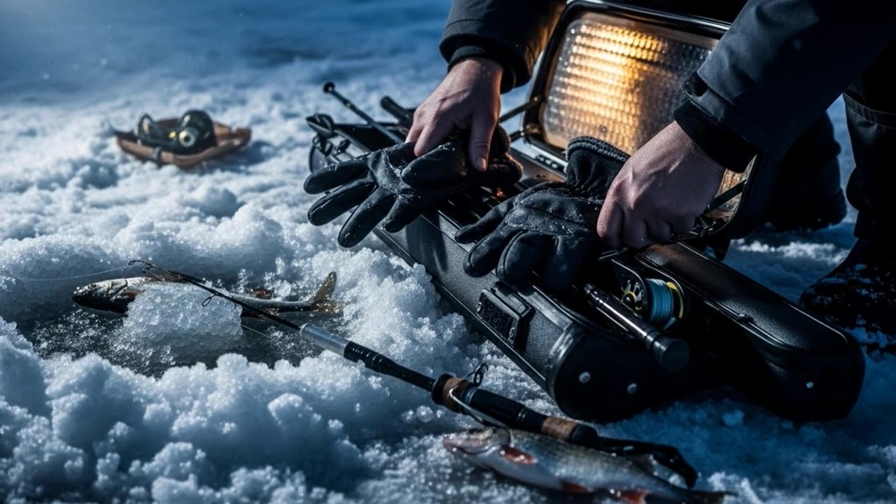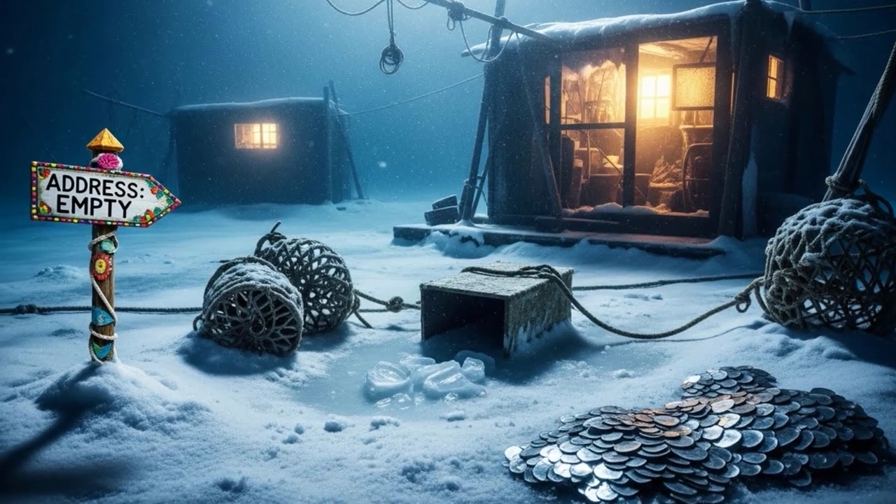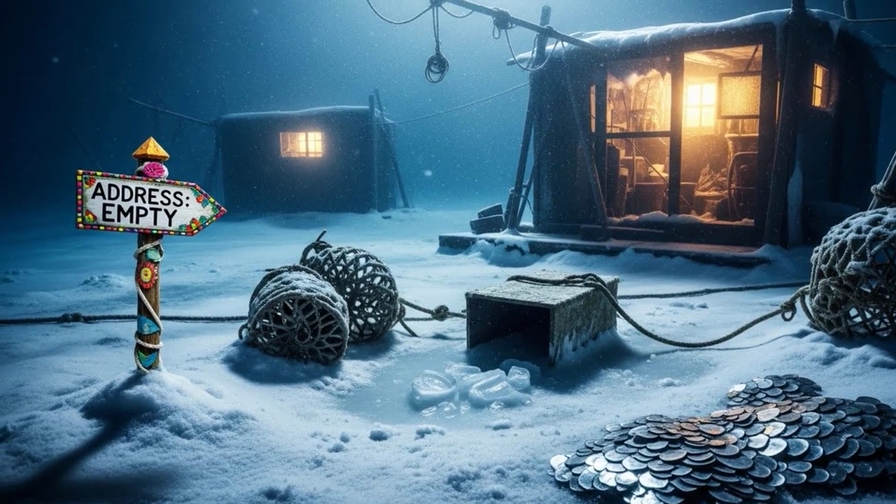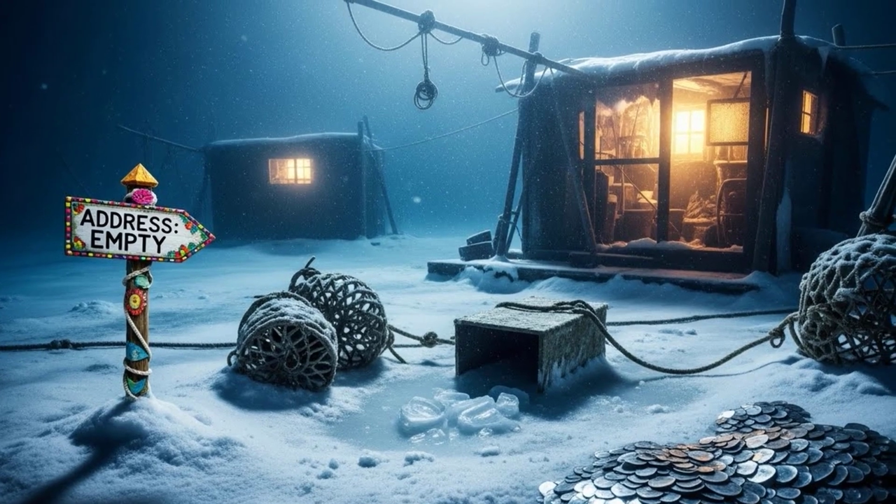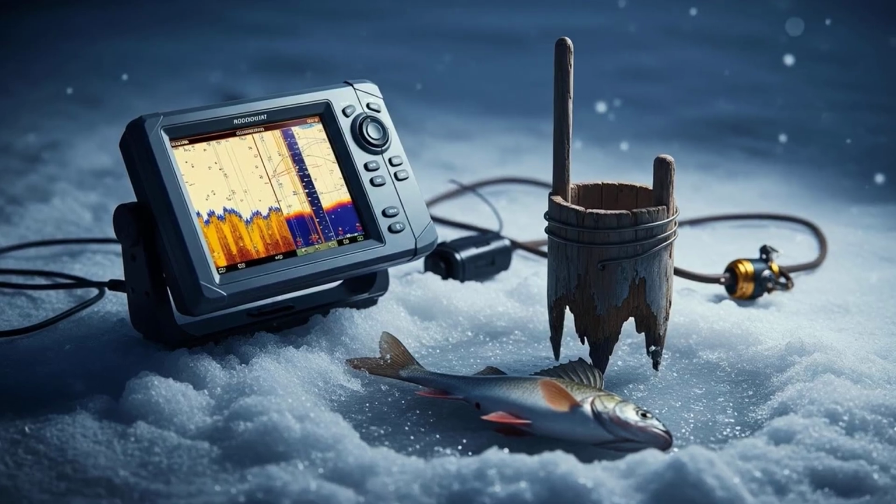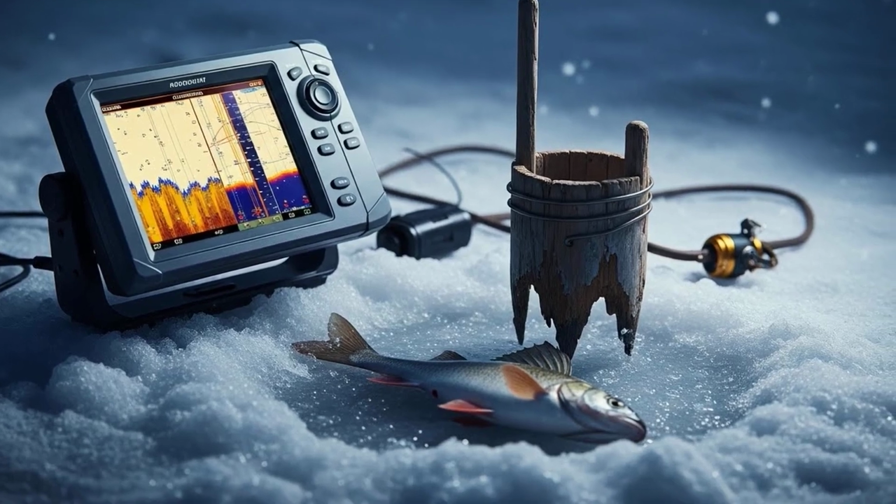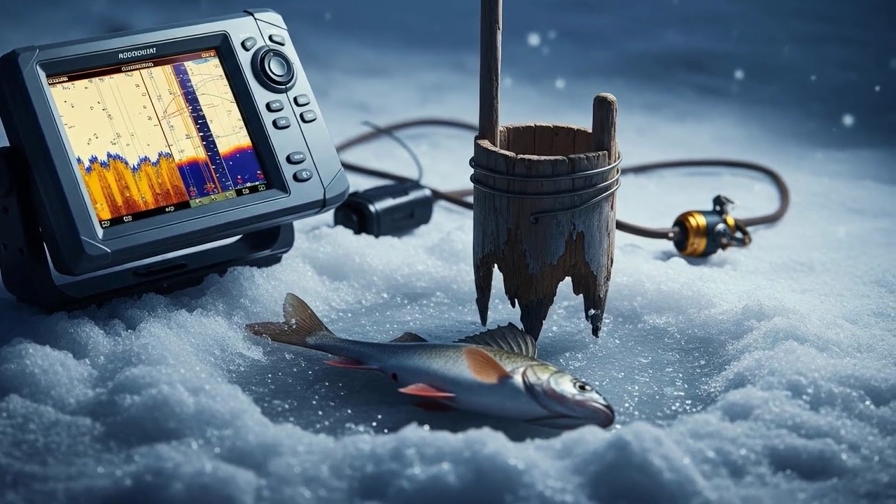The fish just aren't on the feed today. Or are they? The problem isn't the fish's appetite. The problem is their address. You're knocking on the door of an empty house. This is where modern technology comes in. But it often just adds to the confusion if you're stuck in the old way of thinking.